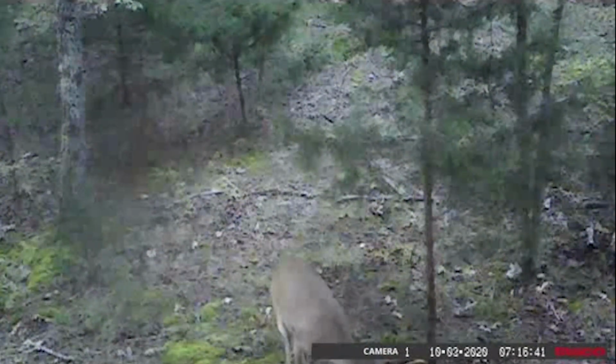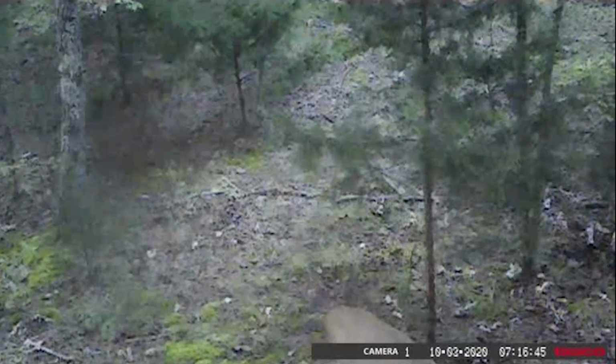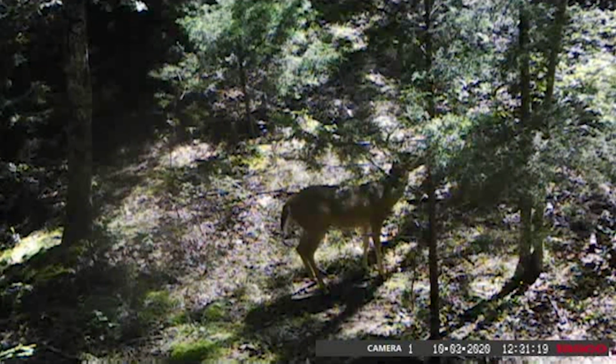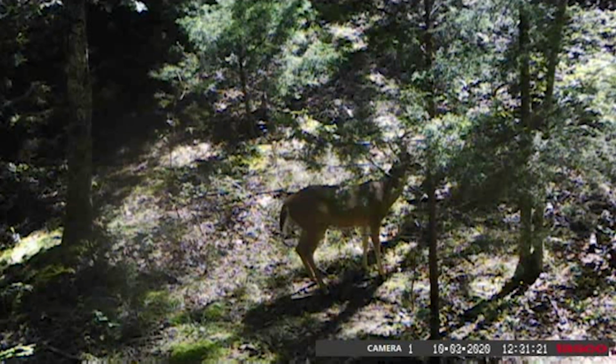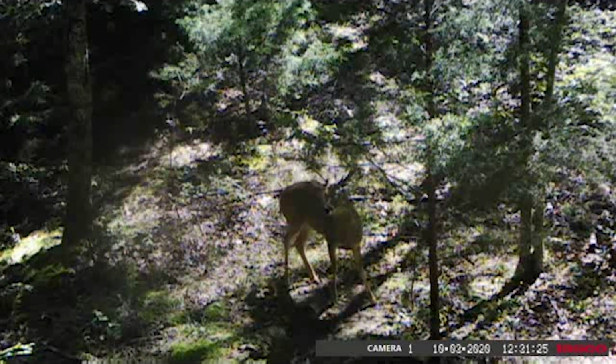starting in October, it got really heated. This buck sitting here licking the branch, doing it. And then here's another buck came in, pretty regular, but I'm going to let this kind of play through and let y'all kind of see him. I'll speed it up a little bit so we're not here all night.